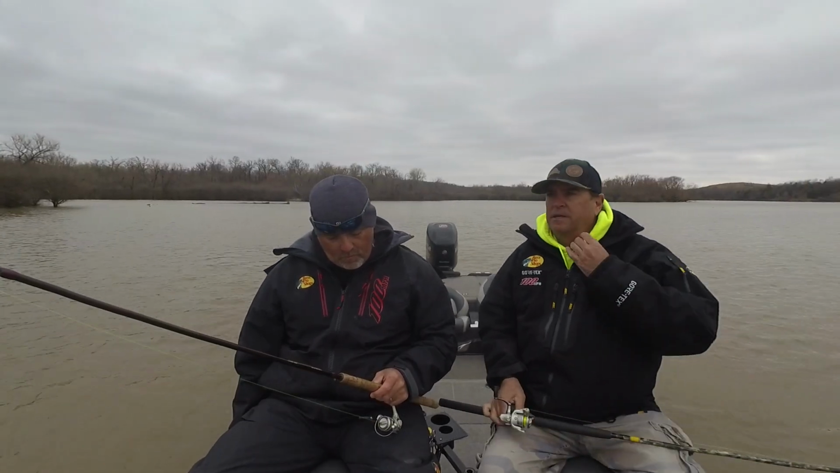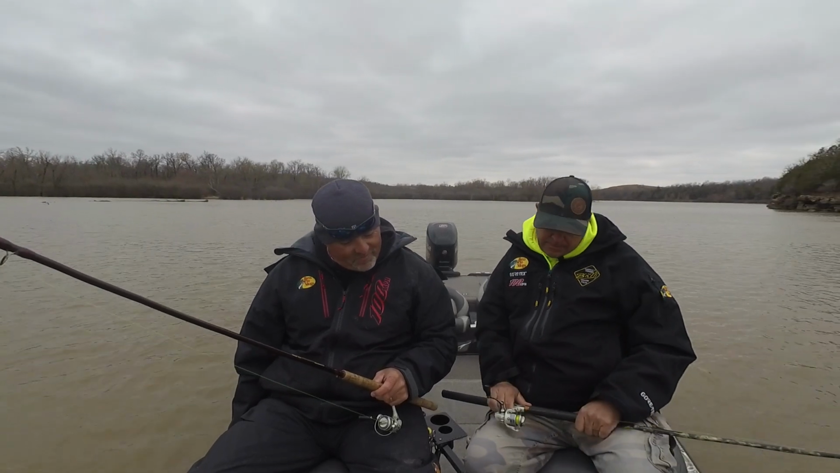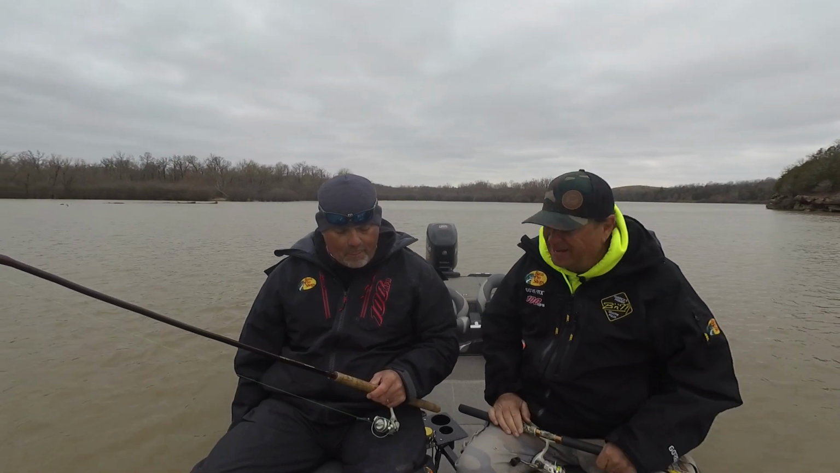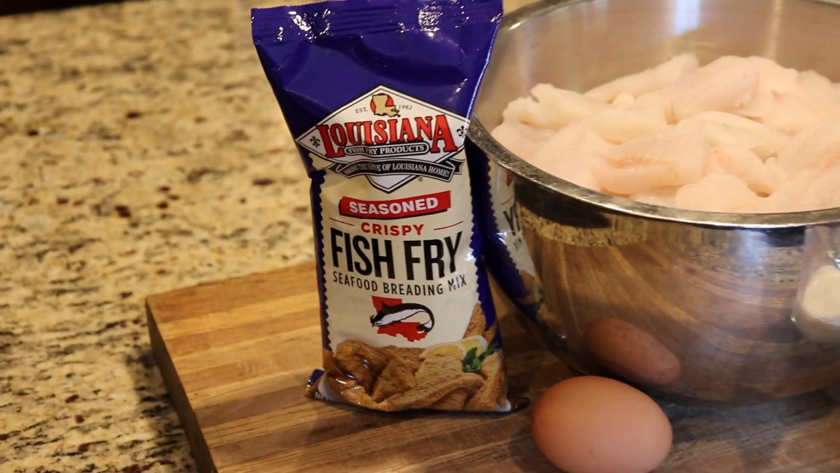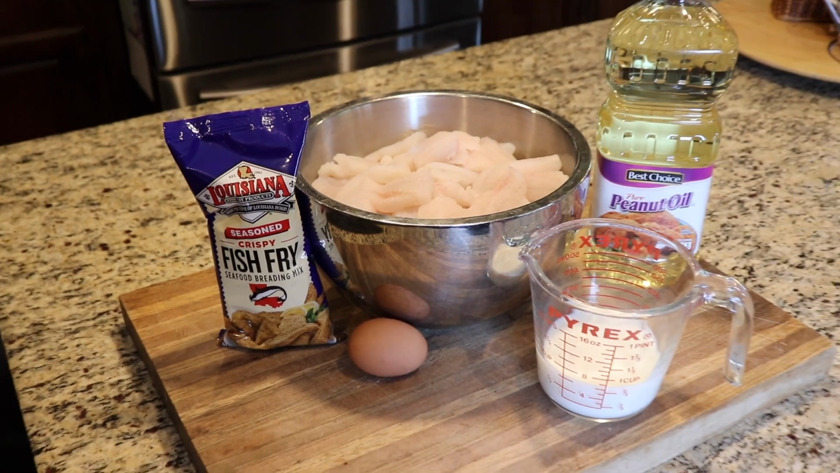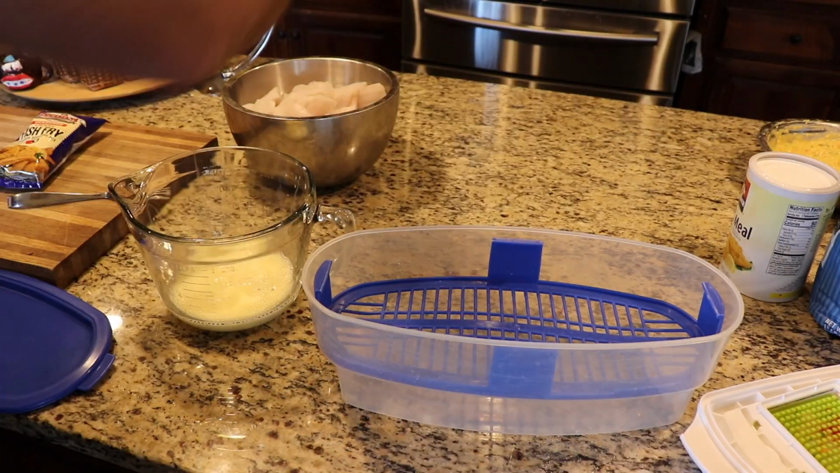Well, if people are catching 37 crappie, there must be a good population of people that like to eat them. Yes. What is your favorite recipe? Oh, Louisiana fish fry, maybe milk and egg. Dip them in milk and egg, and roll them in that Louisiana fish fry. I cut them up in chunks so they'll fry up crispier.